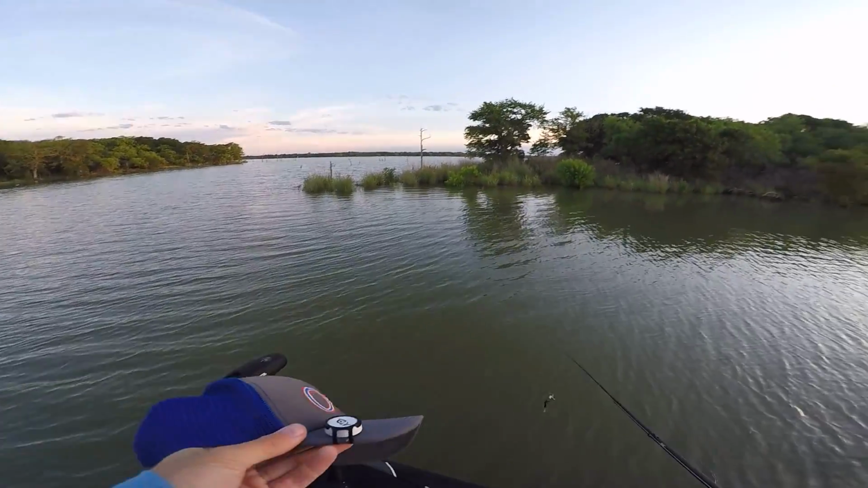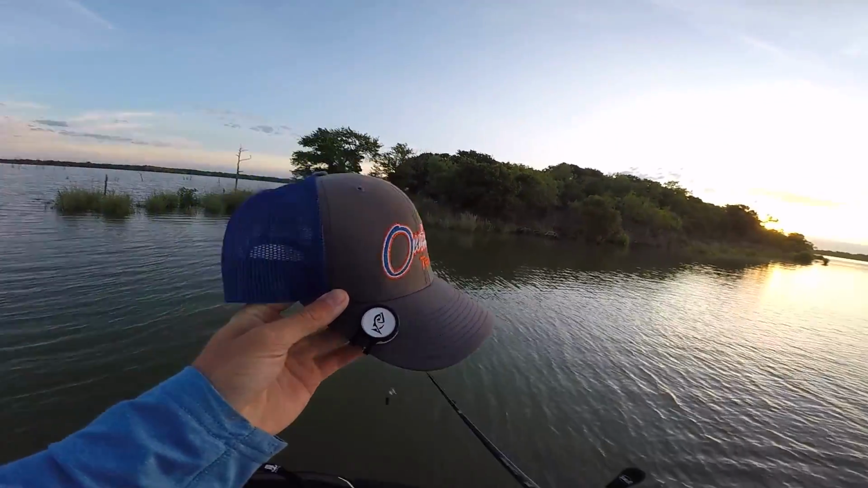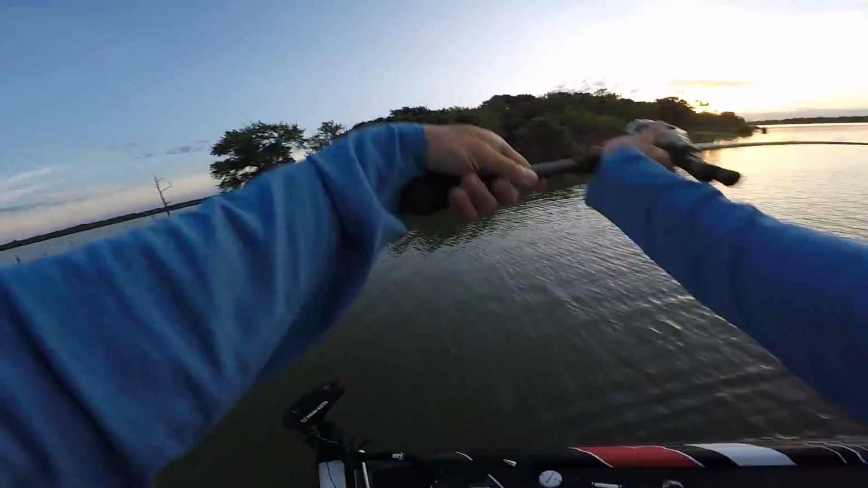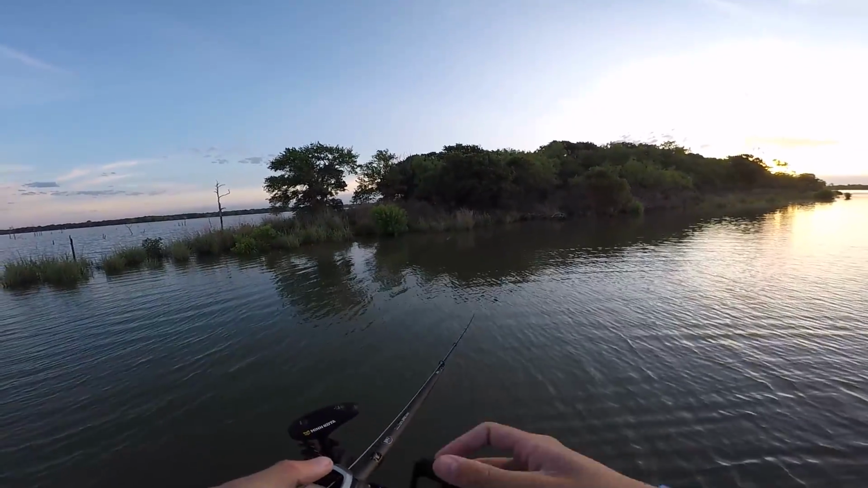Well, before we ever make a first cast, I'm going to actually start my angler trip. So if you guys are unaware of this thing on my hat, it's called the Angler Bullseye. And every time I press this button for a catch, it marks exactly where I'm at on GPS and marks all the weather data and all the cool details that come along with that catch.